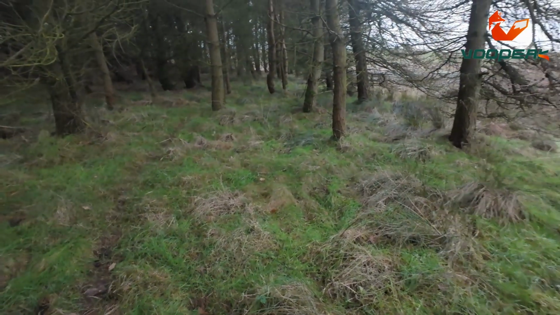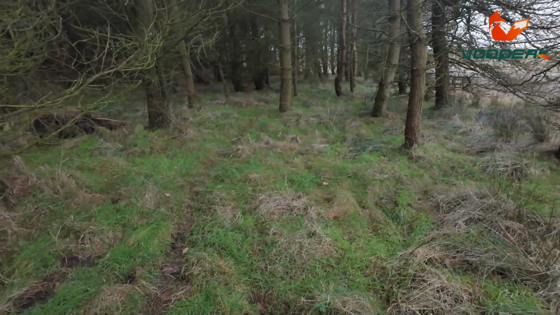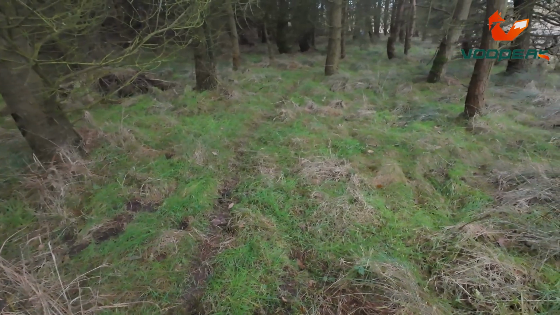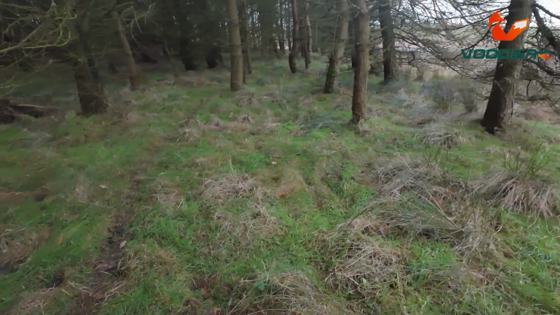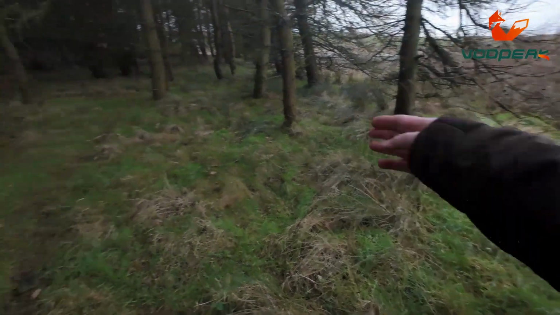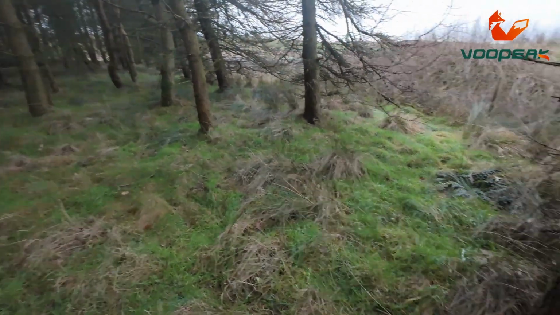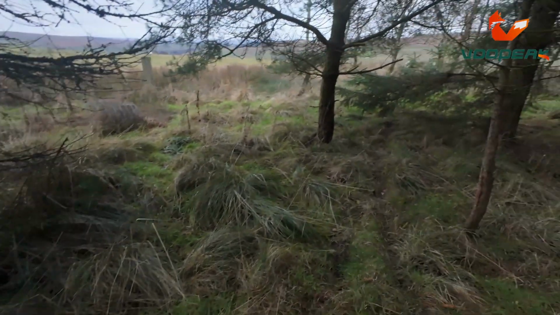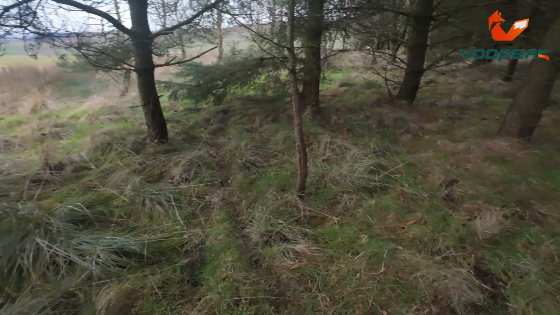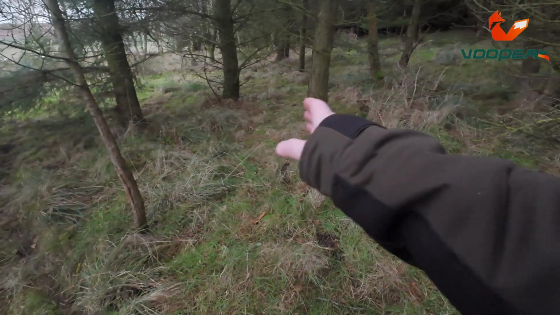And as you can see, there's quite a bit of movement going through here. There's a track going through. It splits off into two, and there's also going down there, so it might come up through here, pick that up. So yeah, see it going under there and going off down, so seems to be stuff coming through from all over the place.